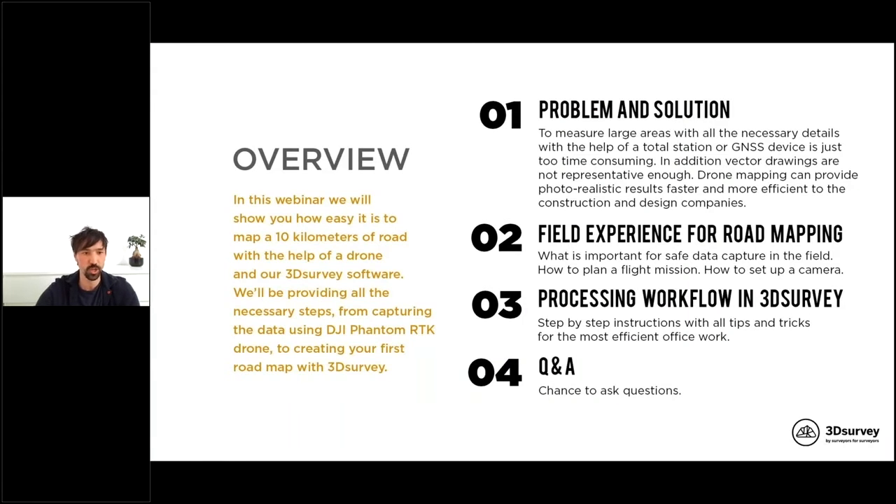In this webinar, we will show you how easy it actually is to map 10 kilometers of road with the help of a drone and our 3D survey software. We'll provide you all the necessary steps, from capturing data using a DJI Phantom RTK drone to creating your first roadmap with 3D survey. So we will go step by step. We captured a short video presentation from the field, so you will get a really good feeling how it looks, and what the best approach is to map such large distances.